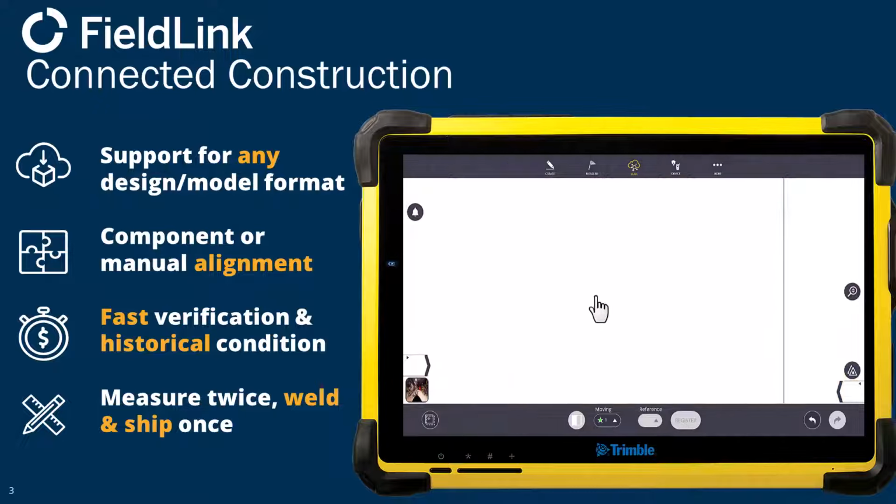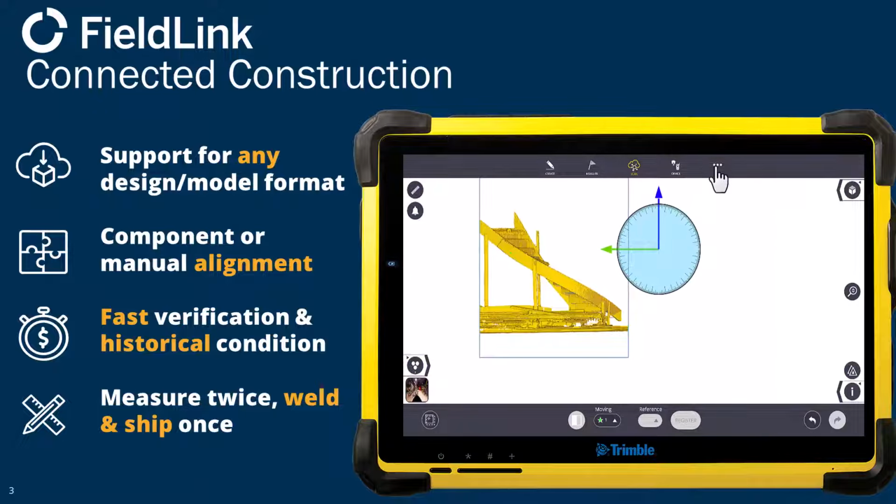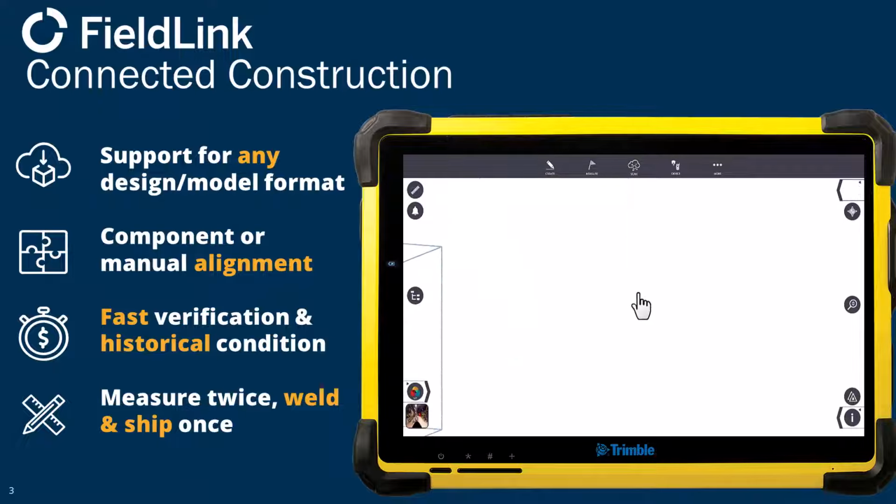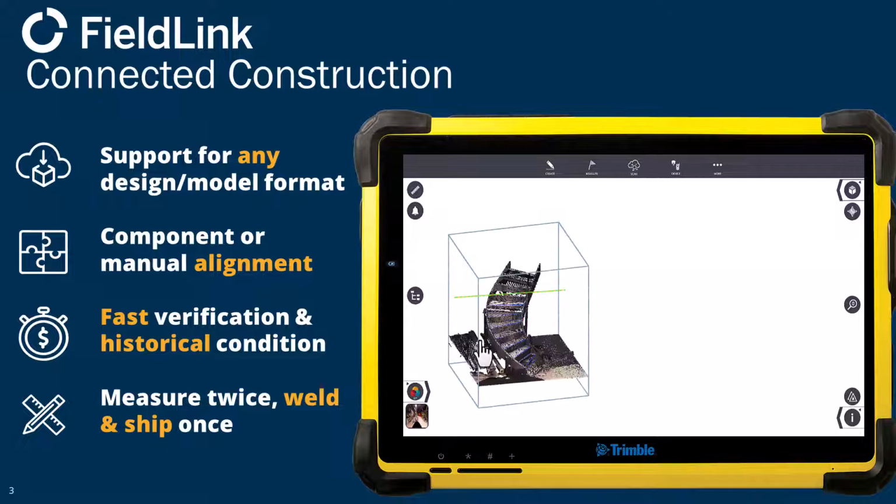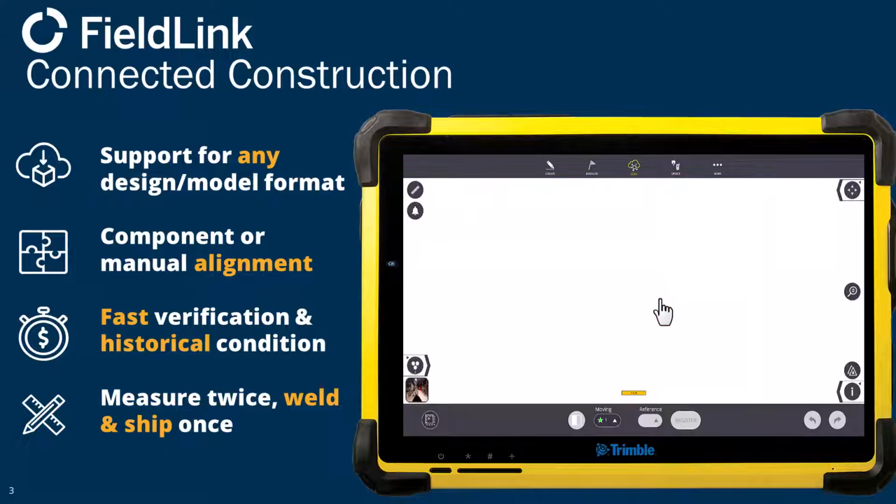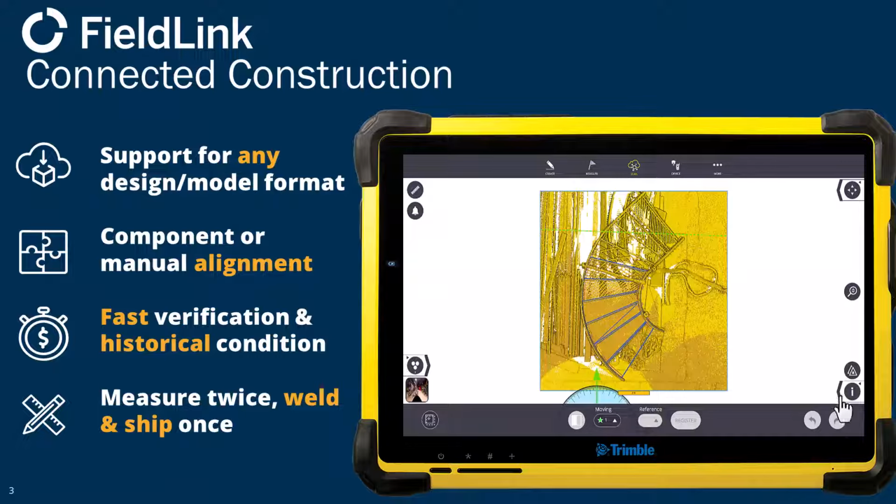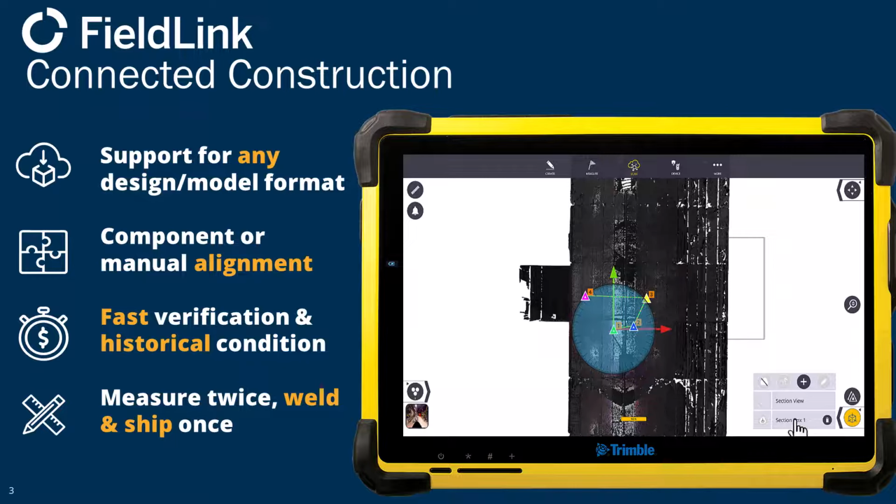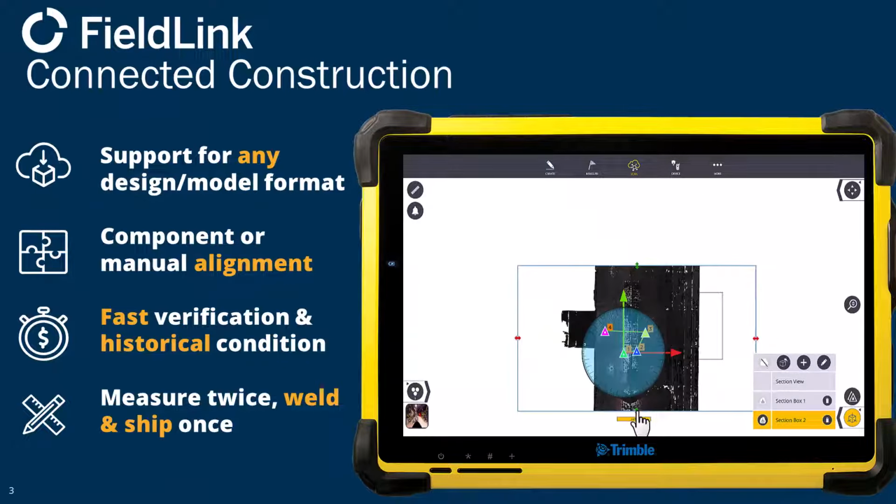So how do we do this? There are a couple different ways. I could use a component setup, and what that would do is align this scan to the model just based on 3 points. But typically it's a little bit easier to do a manual pull. So what I'll do first in general is actually create a section box. And here you can see I have one turned on. I can add a new one and then bring that in to fit around the area.